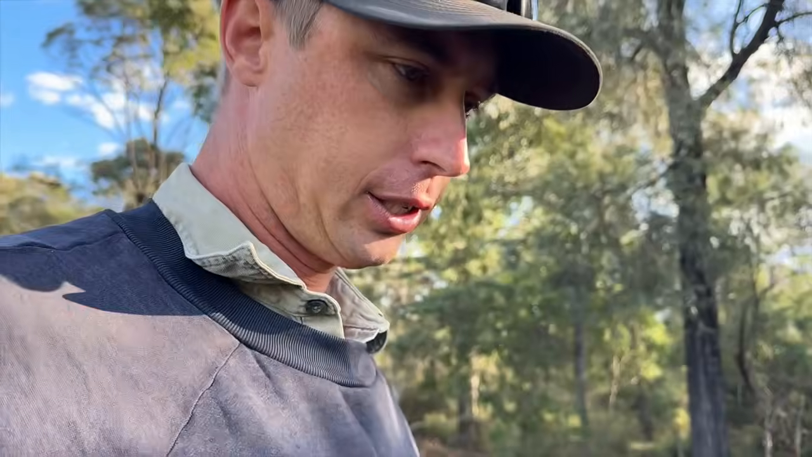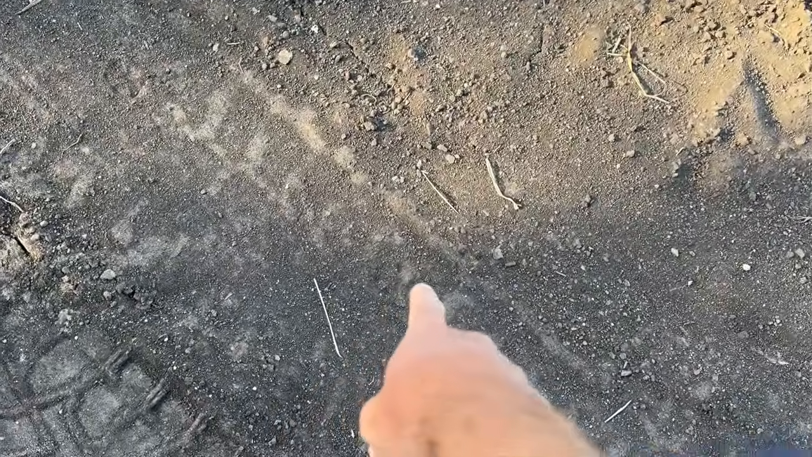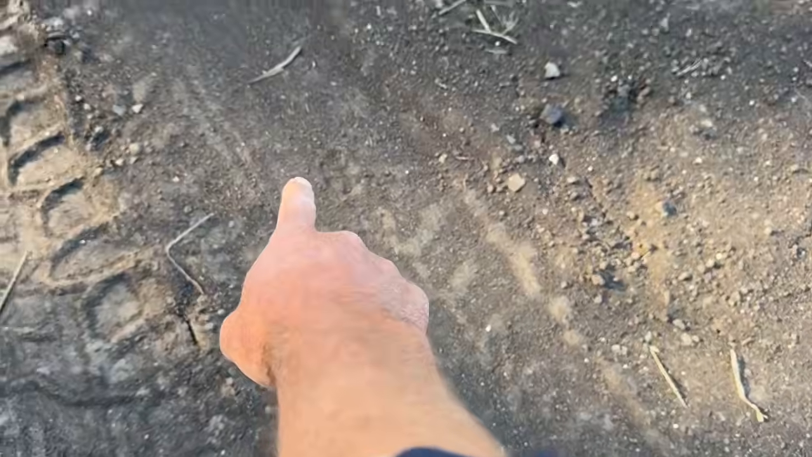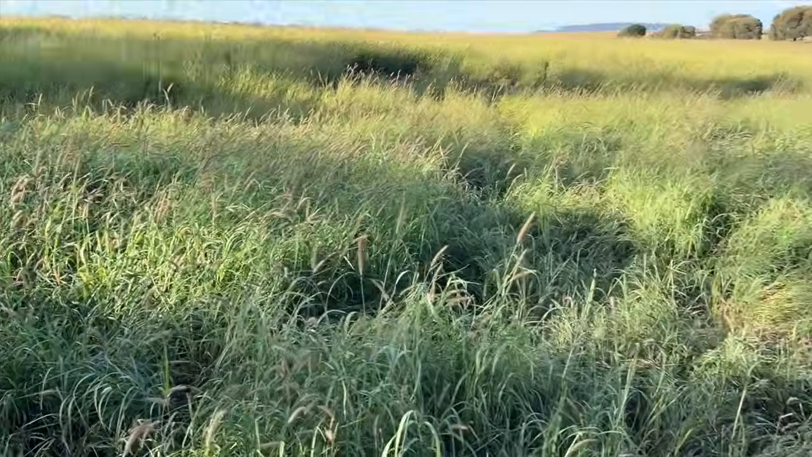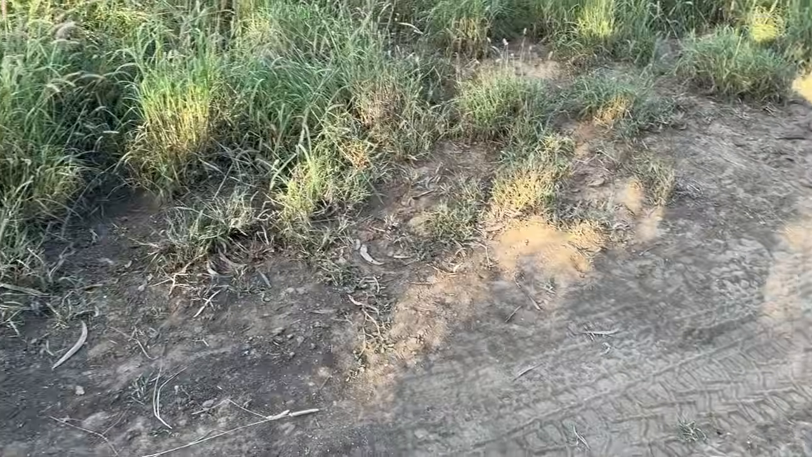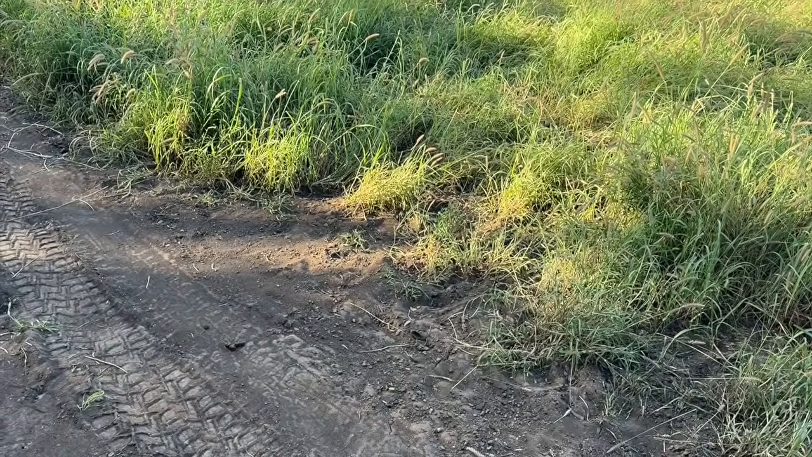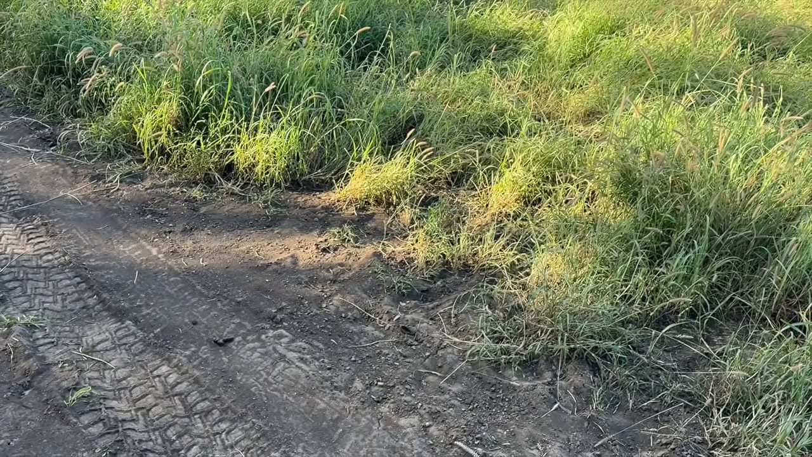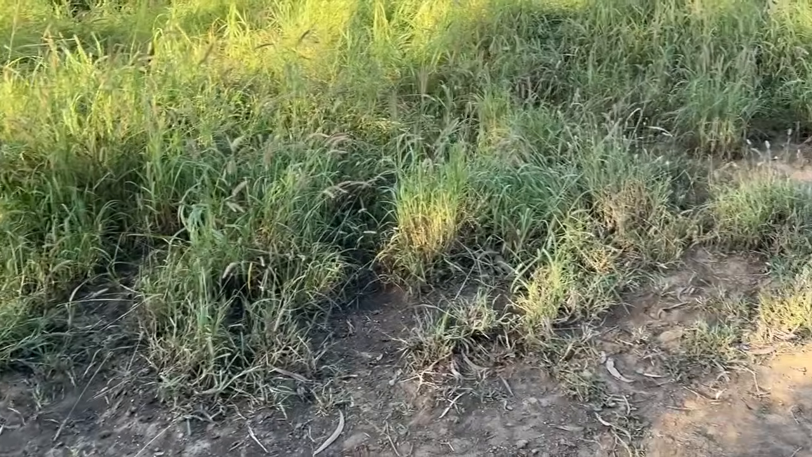Righto, just checking the traps here after night 6 I think. And nothing here. Fox did go past last night. Here's his tracks here. That one there and there. And the trap's just in there, so I didn't get him, but I might even freshen up the scent of it here. So might put a bit of, what could I put on there? Maybe a bit of tuna oil or something there, just to bring him in, possibly.